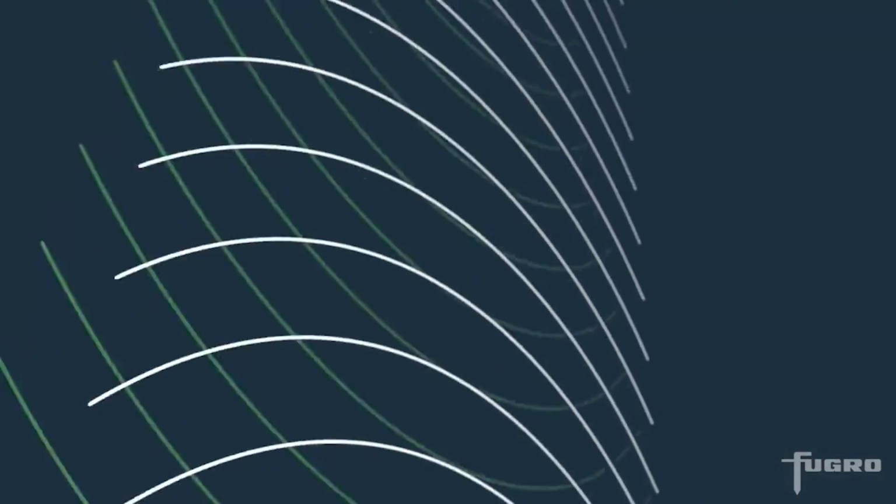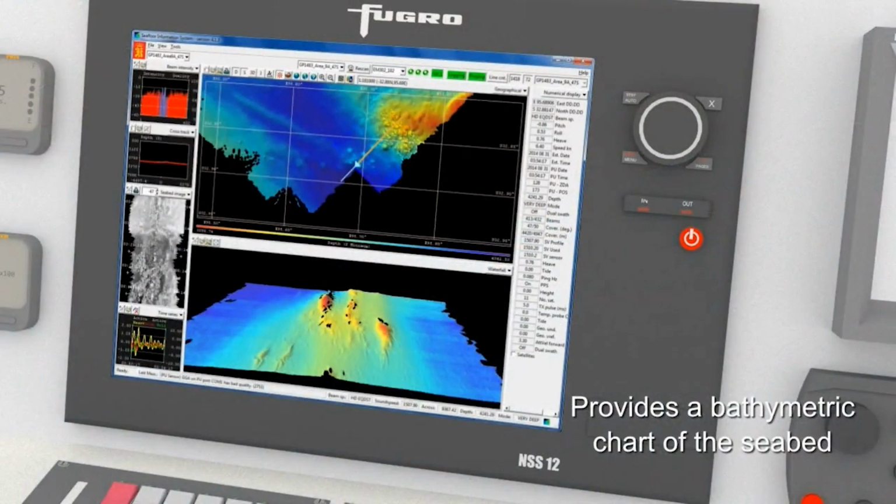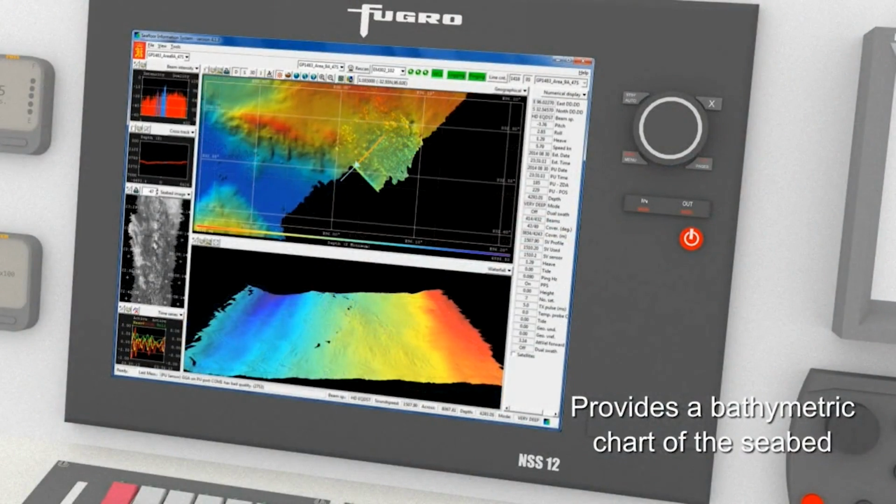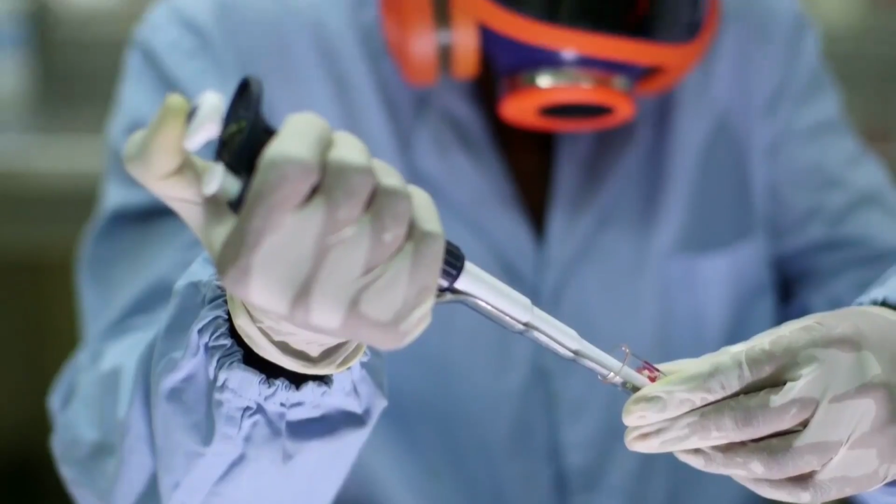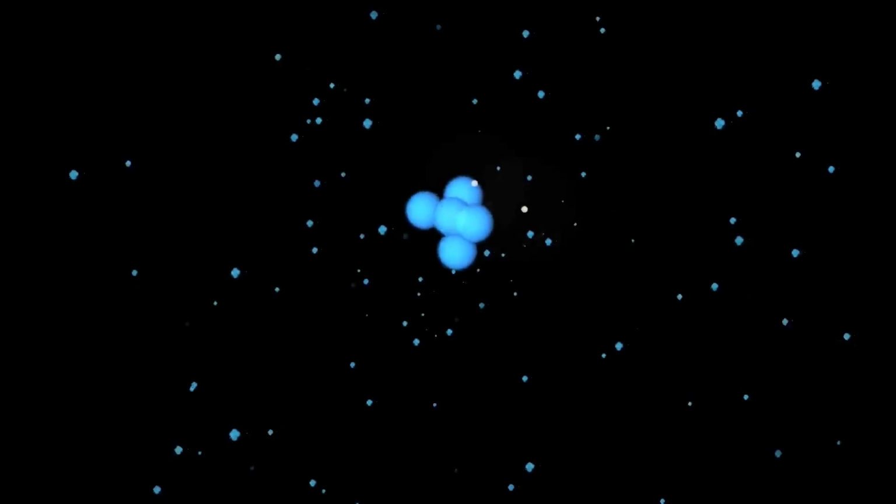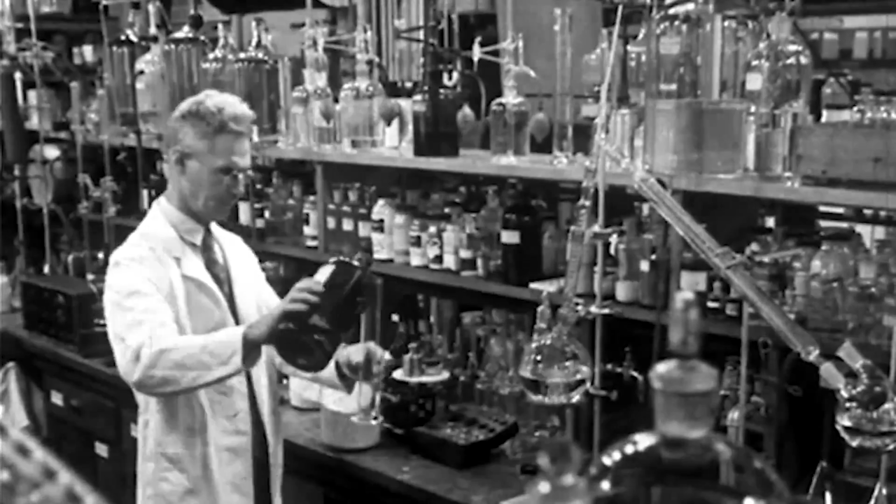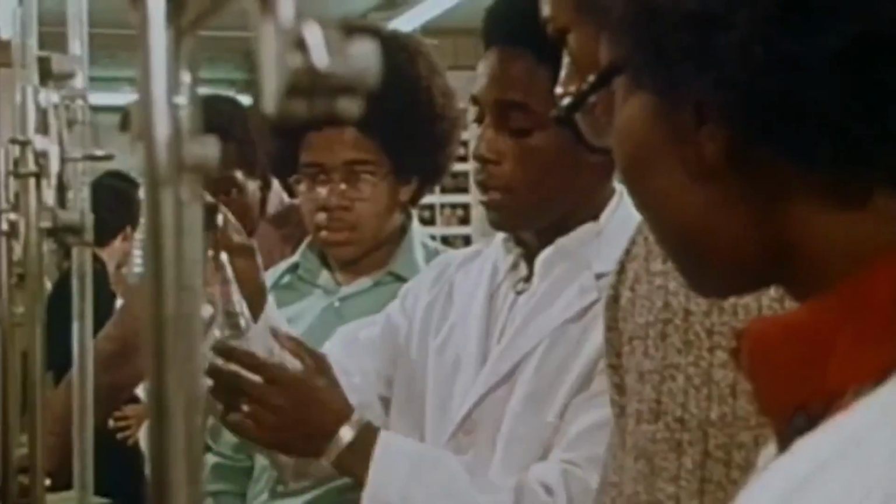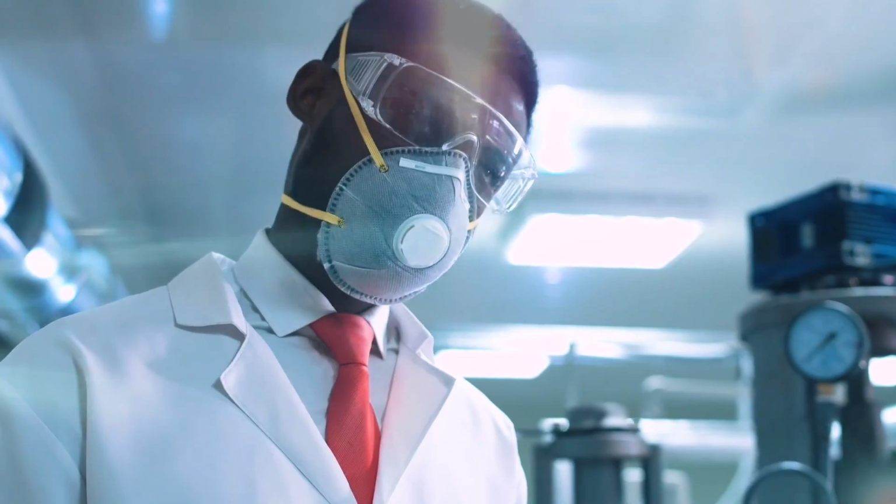Cornel suggested that he and Bob write a proposal to take a multi-beam equipped ship to the volcano and see how the eruption had changed it. Bob knew that the only source of financial support in the U.S. for research projects like this was the National Science Foundation, or NSF. NSF is a U.S. government agency that was founded in 1950 with a mission to promote the progress of science.